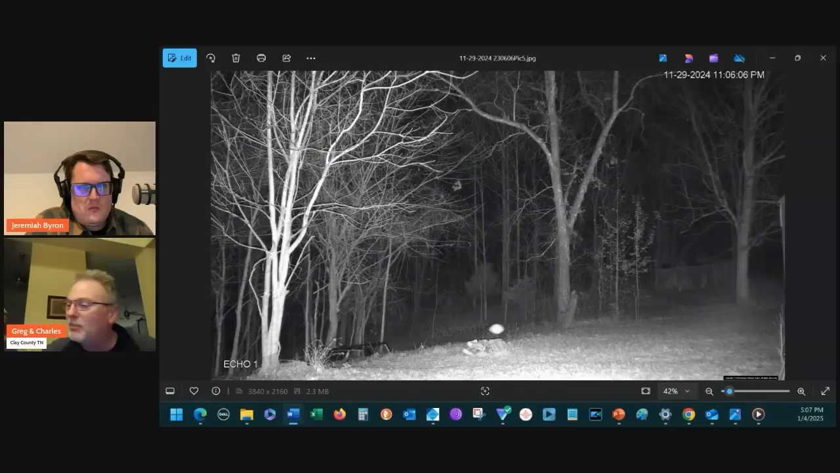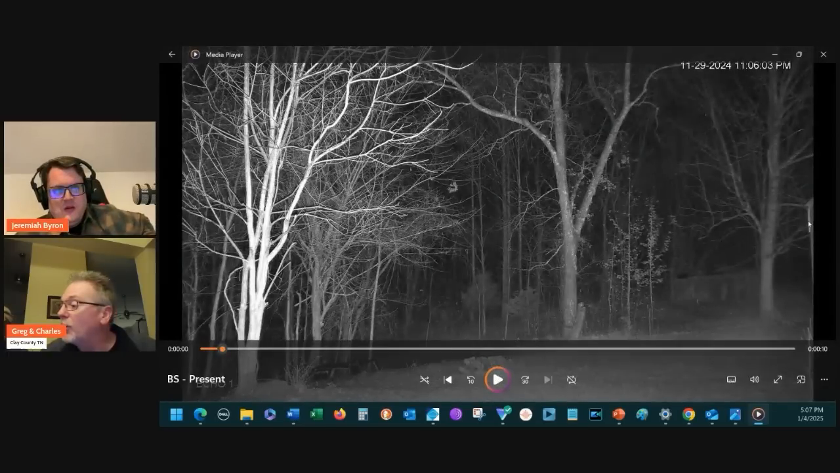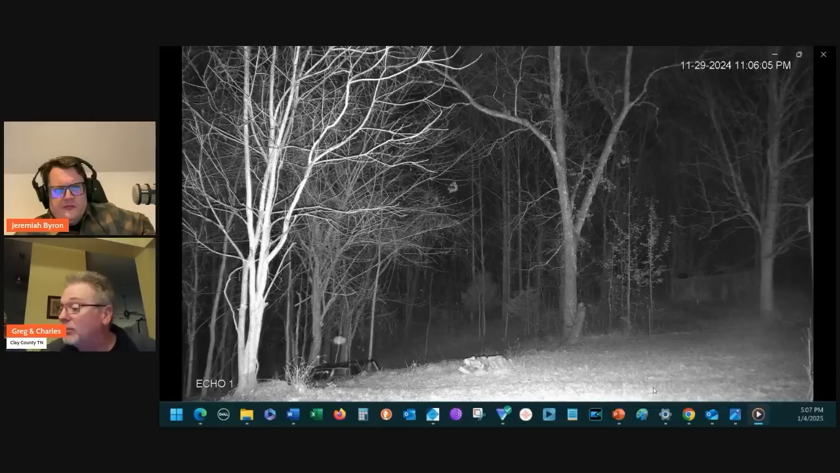Does it go past the end of the trailer, or does it disappear into the trailer? It disappears into it. That's a good point. That's the other thing, it disappears into the trailer. So you can see the corner of the trailer right here. Let's watch it. Right here is the corner of the trailer, the very tip, and it goes all the way down and then there. So we'll play this, and it flies right through it.